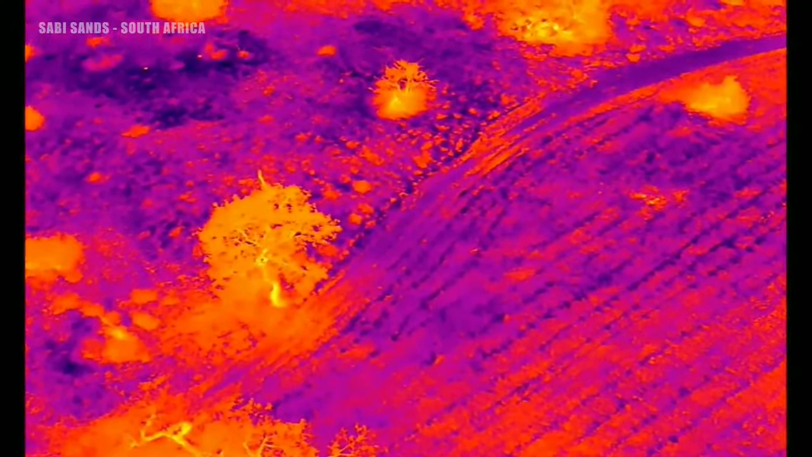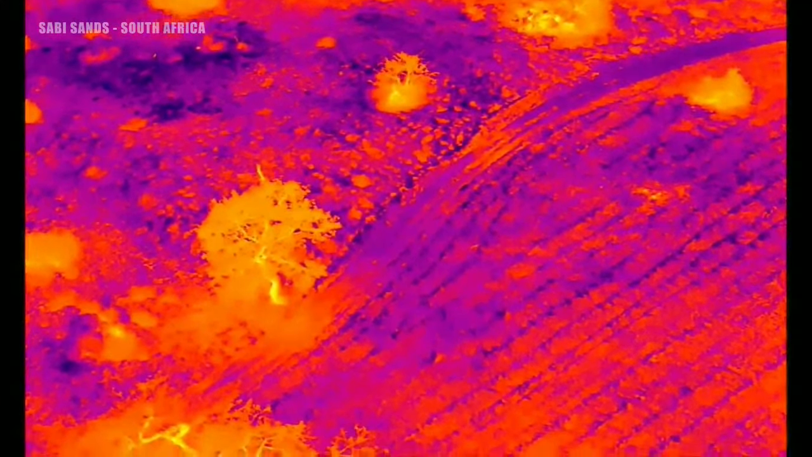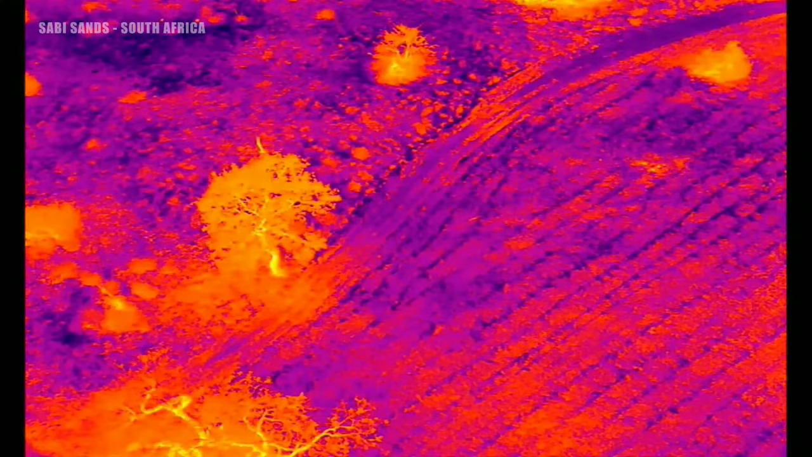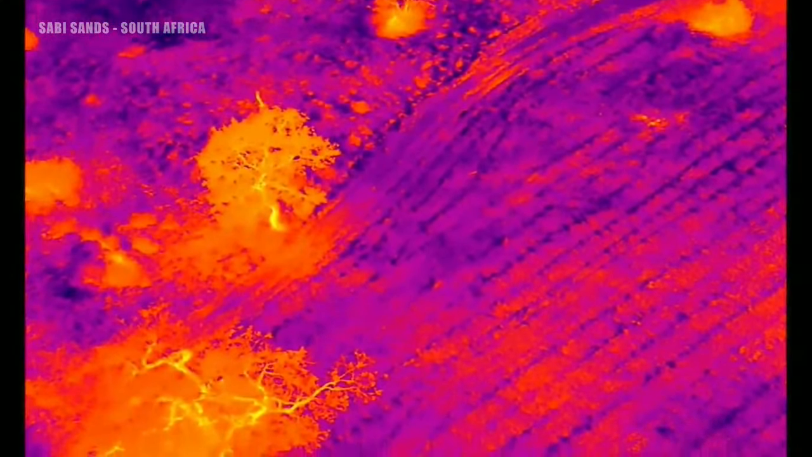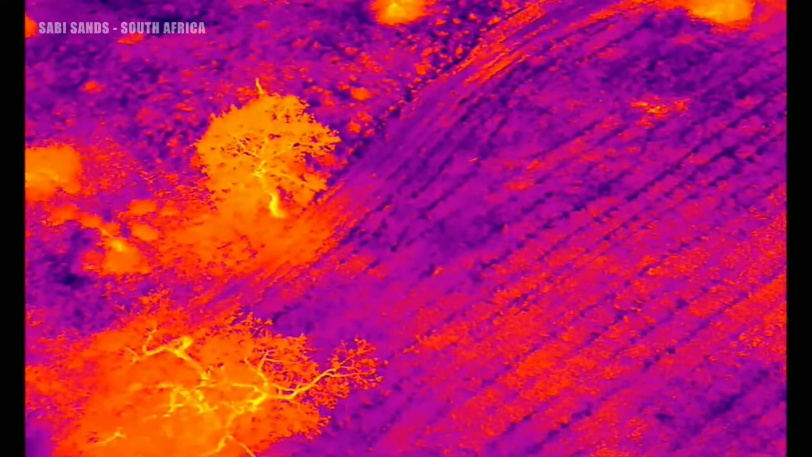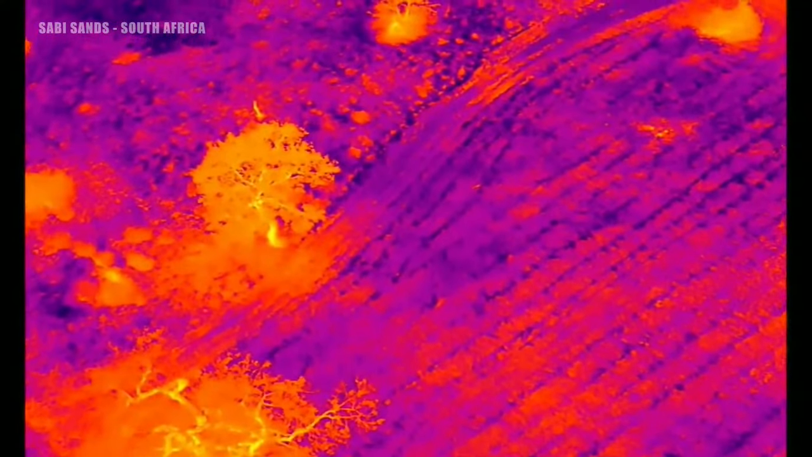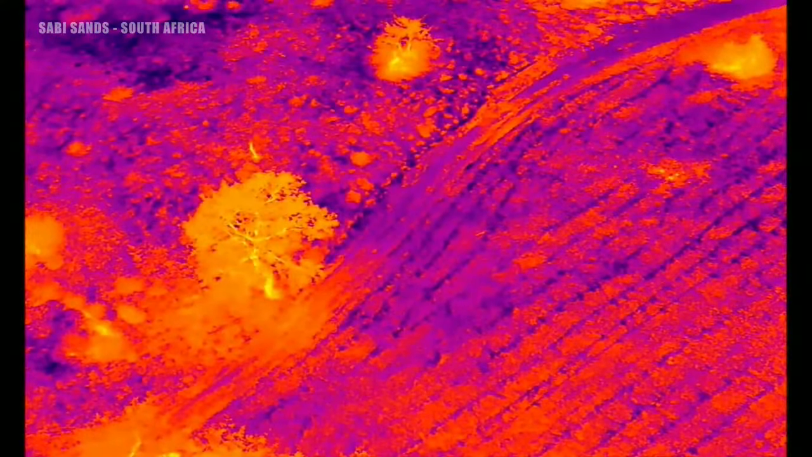How about we just stop here and look down? Maybe there's some small creatures, like maybe a white-tailed mongoose. Straight down. Yeah. Or maybe away from that tree first. There we go.